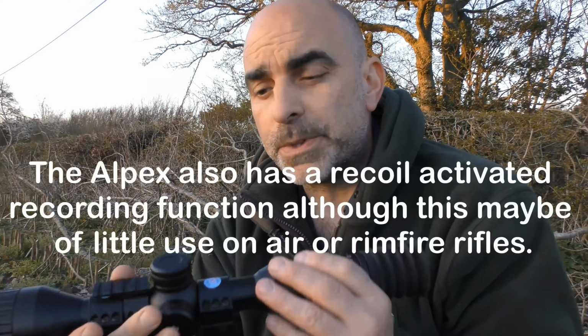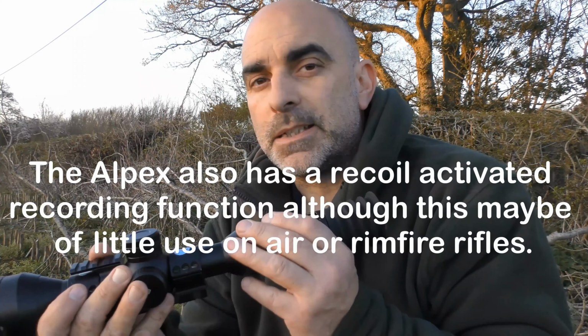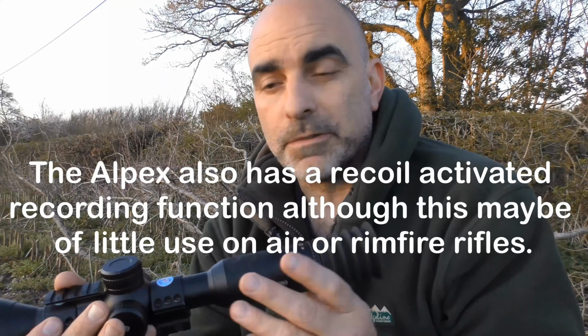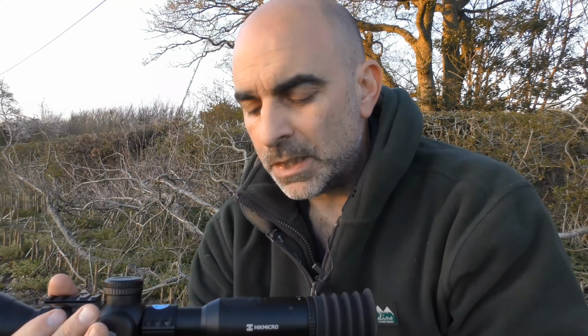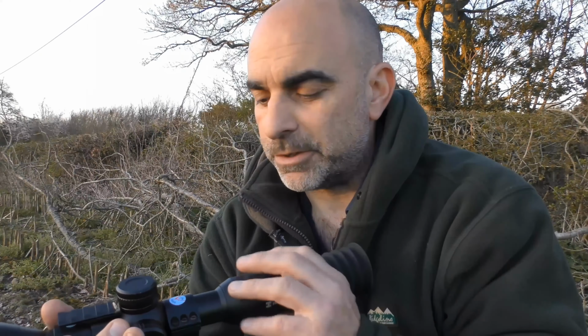If you try and record with this, it's very easy to accidentally press the power button, and then it starts the dreaded countdown, which can't be stopped. So the unit starts its countdown, shuts off, and then you've got to wait a minute for it to sort its life out before you can press it to fire it back up again. Other than that, that's all very nice.